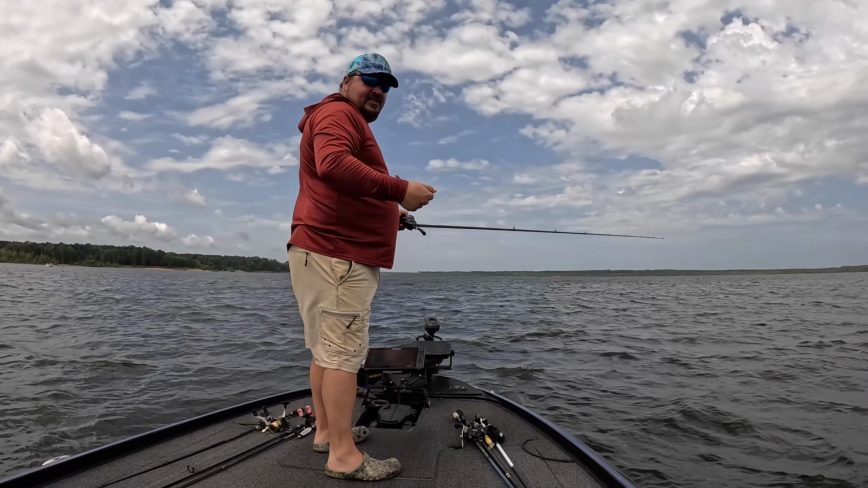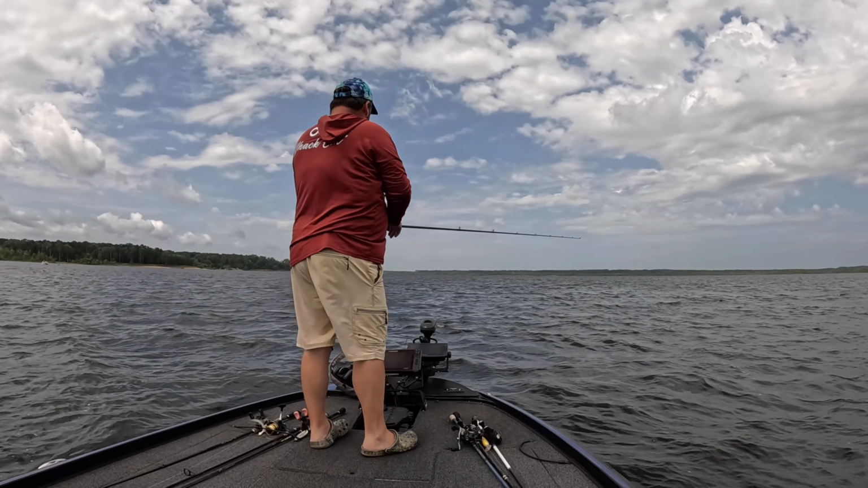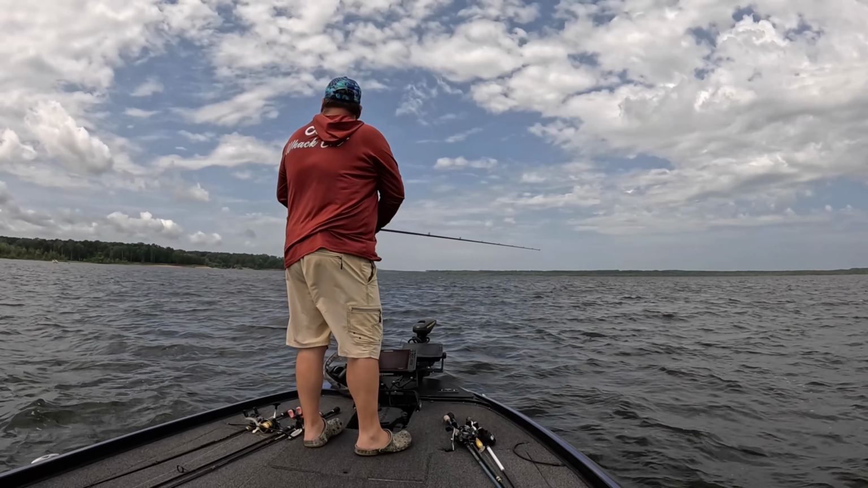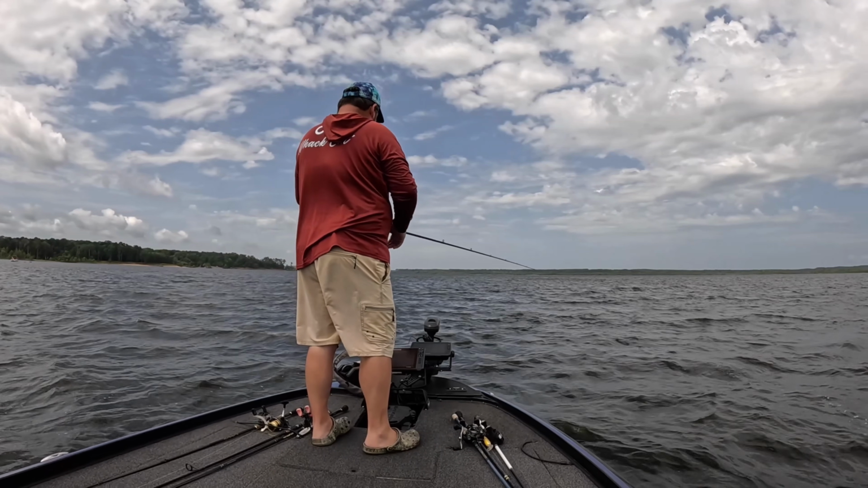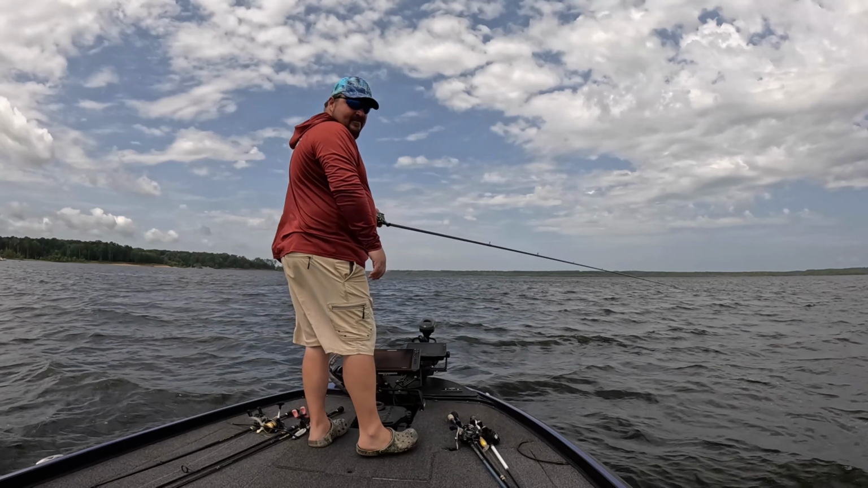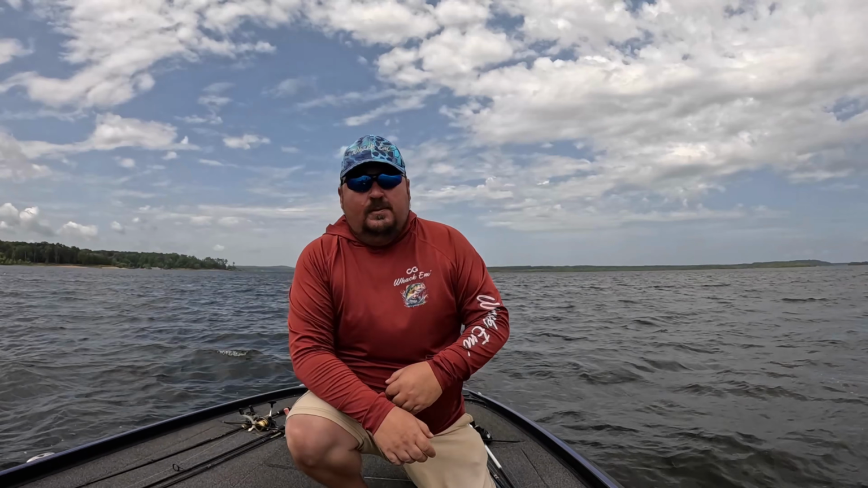Then I'm gonna start dragging and see if I can hit that brush pile. There it is. I'm in the brush pile right now. All right, this is a good demonstration on how to do this.